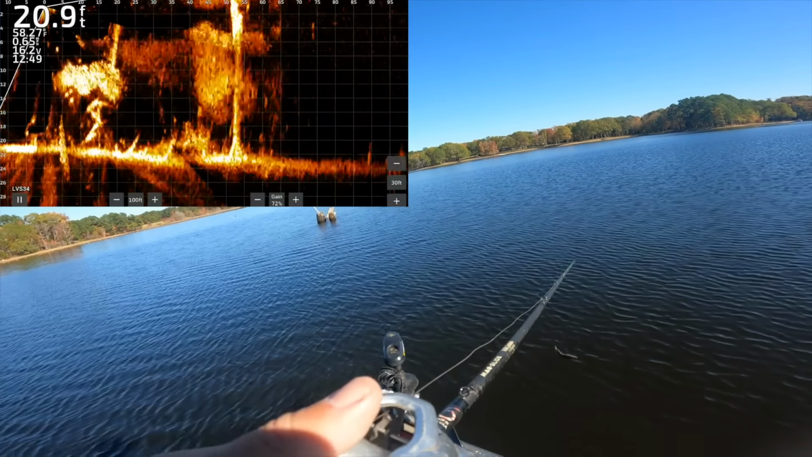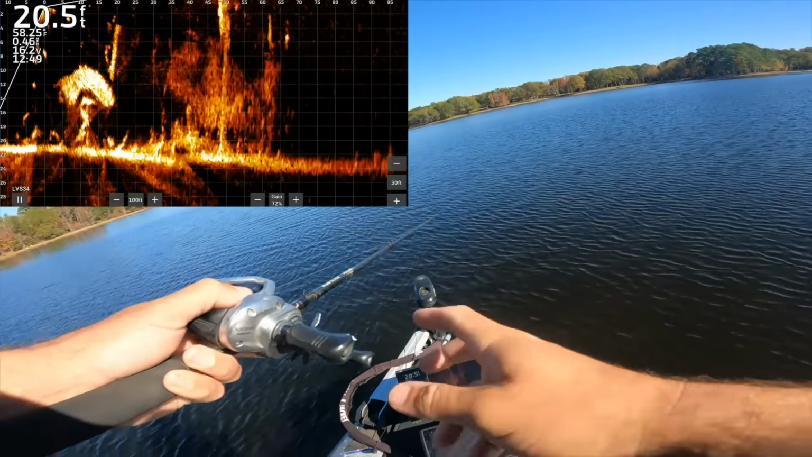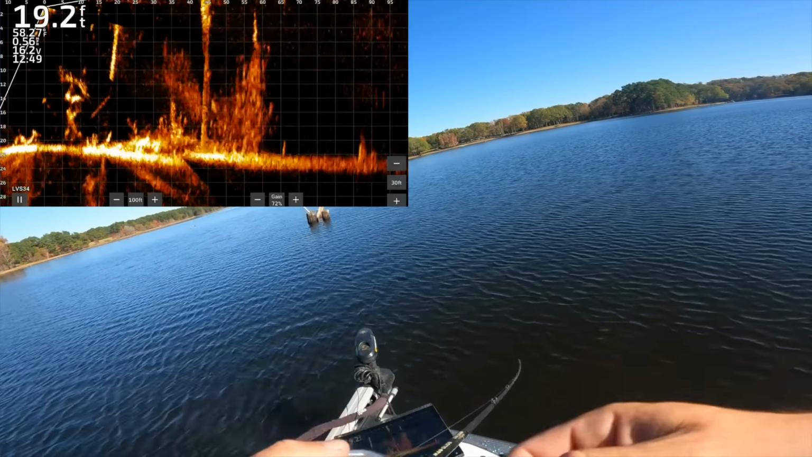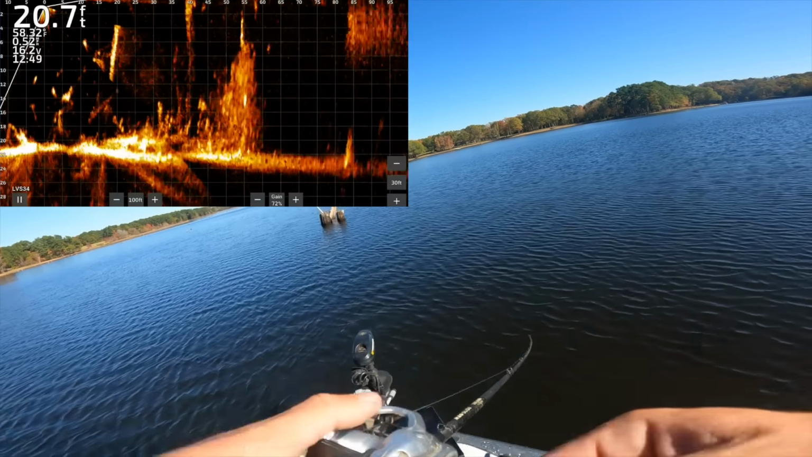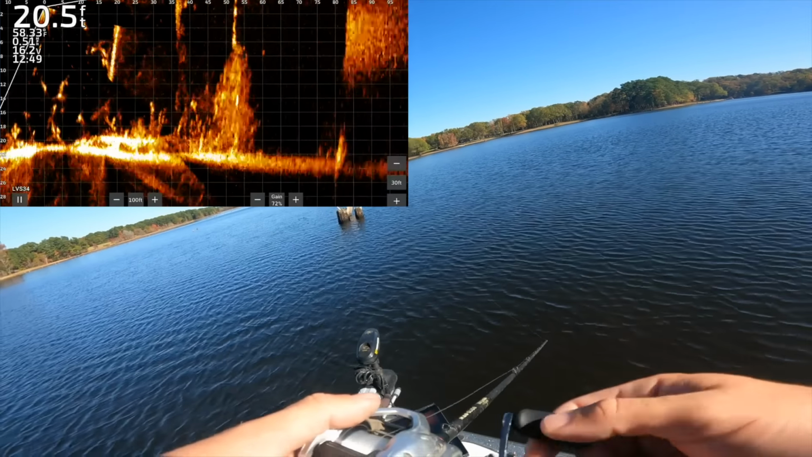Look at that up top. That's a really good sign, seeing that one way up high. Just came in from the basin, probably chasing bait. I'm gonna throw this glide bait past him so I don't spook him. We're gonna see if he wants to come up and play with it. Turn the other direction. I don't think he saw it. Or he's small and didn't care. Also very possible.